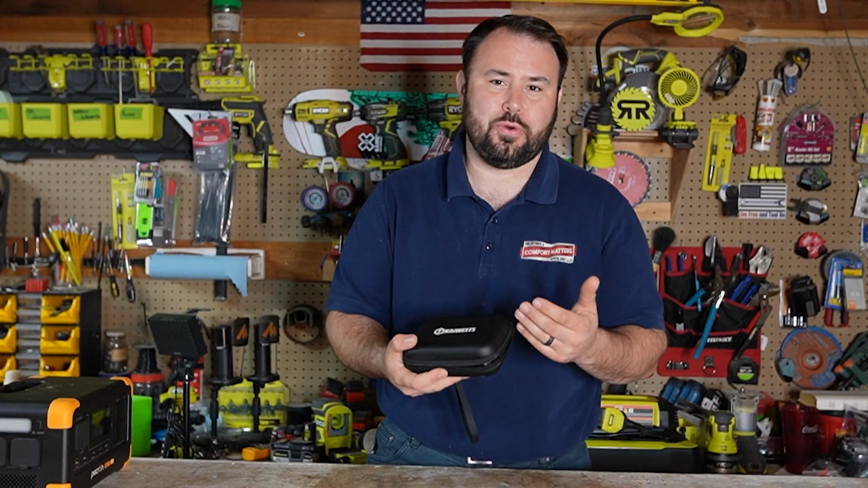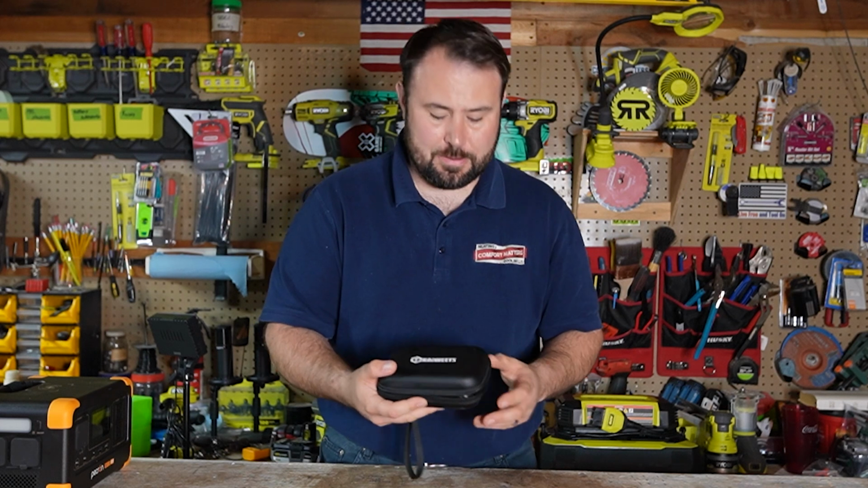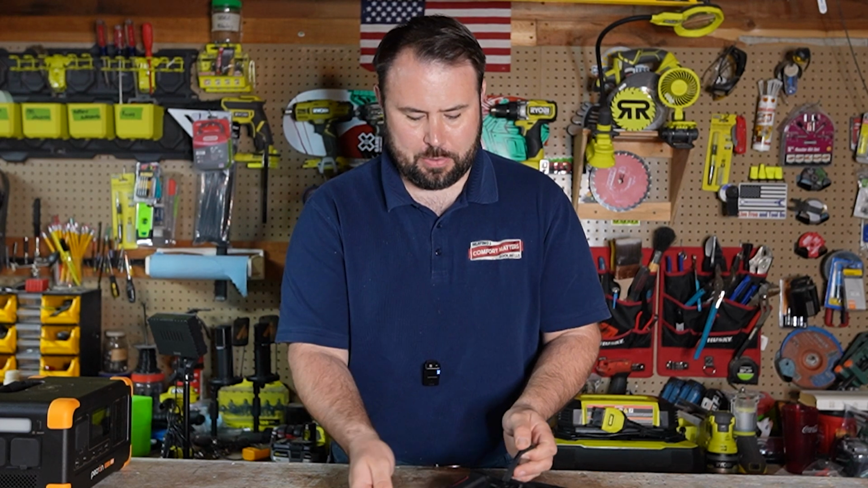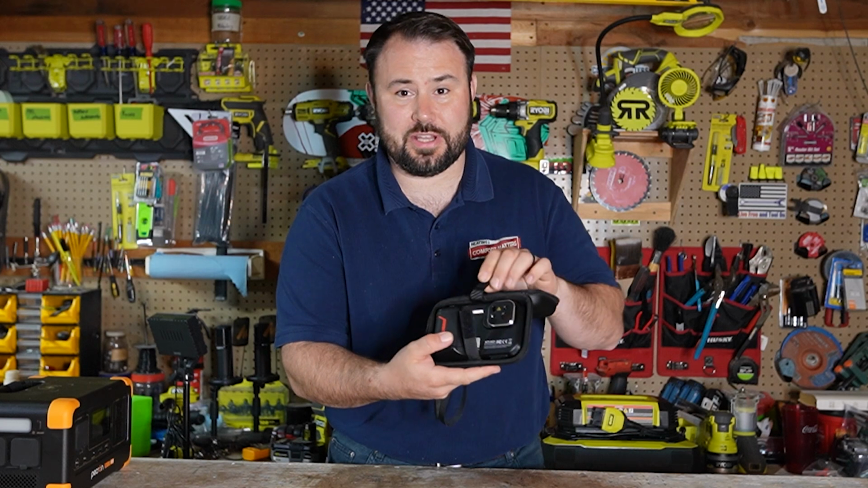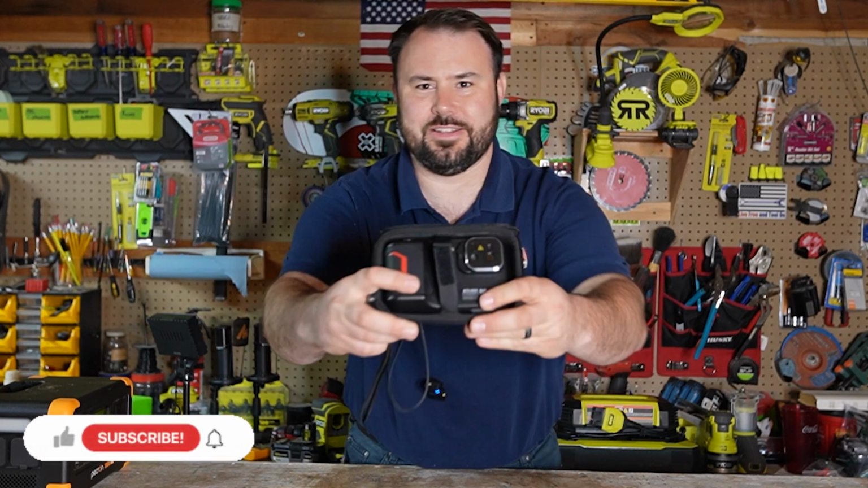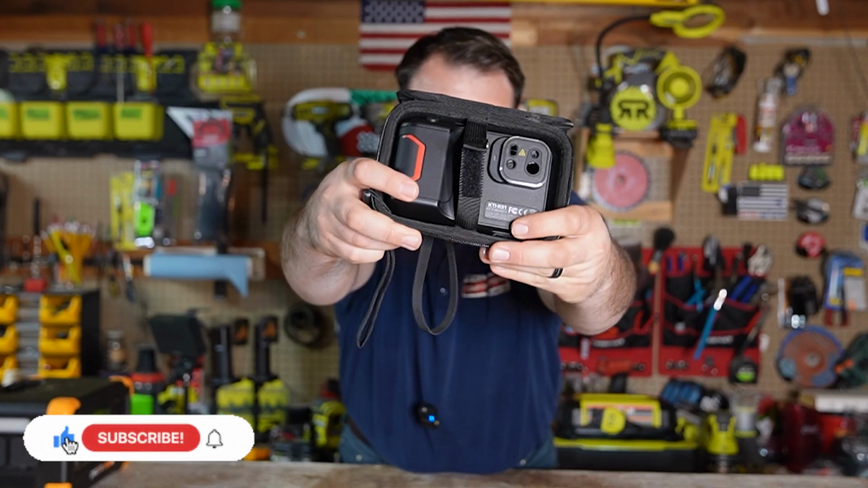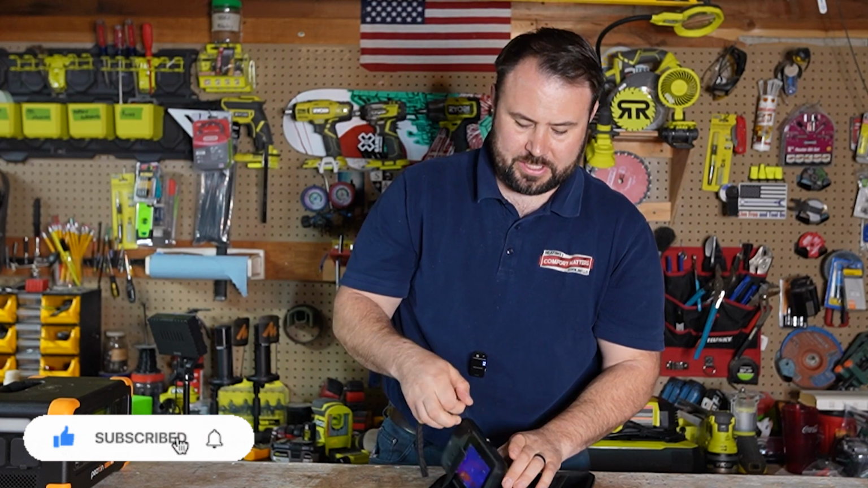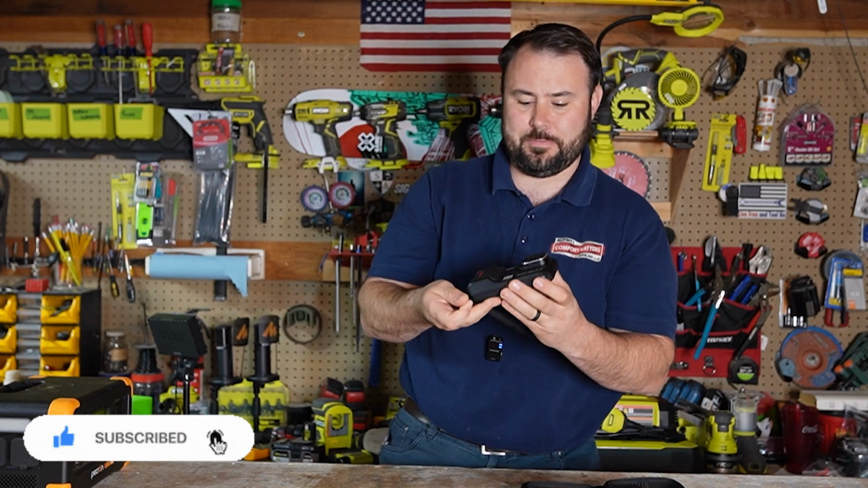This is a thermal imaging camera. It's a mini camera from KAIWEETS. Now, upon opening this and you take a look at it, you see that right there? It already looks professional. It feels professional. That's because it is professional.